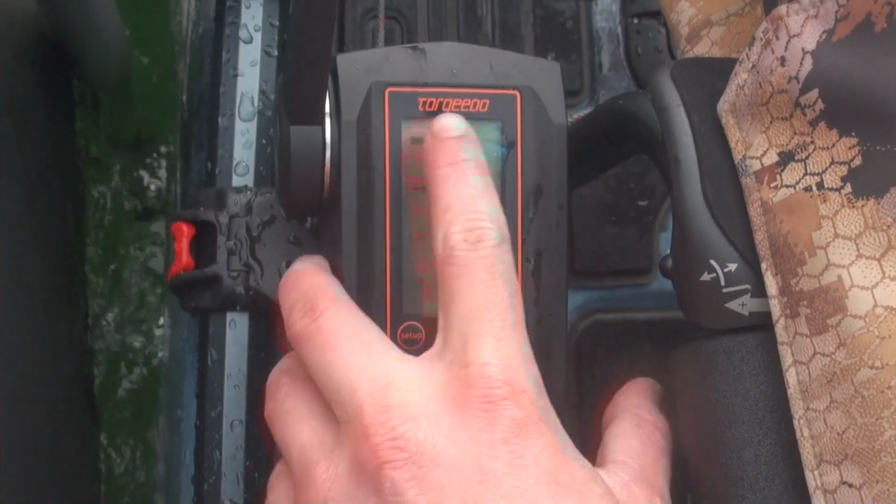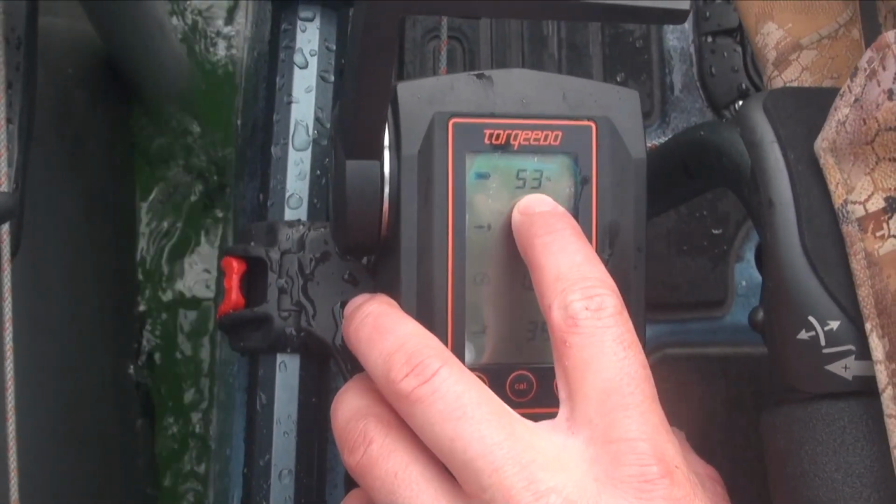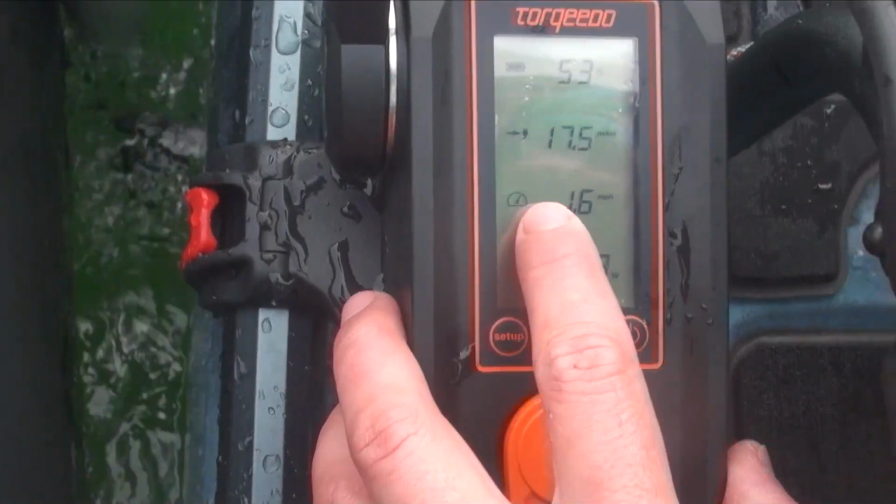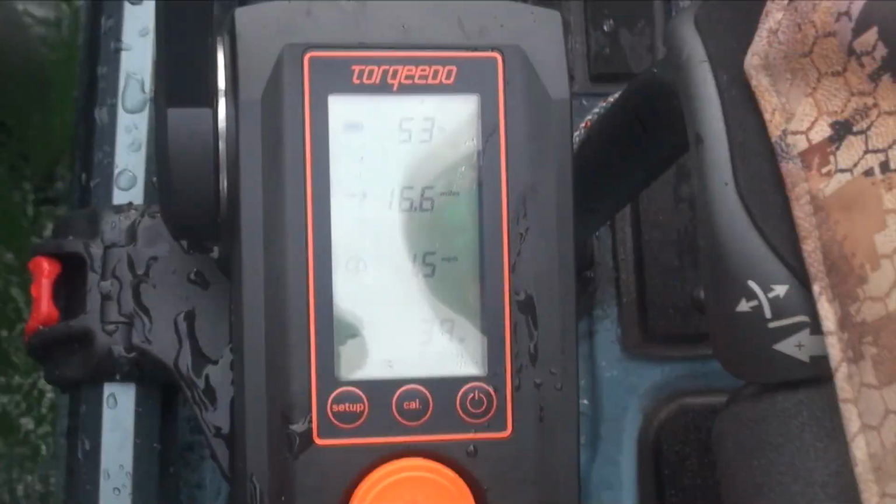The Torqeedo throttle shows us four pieces of data. The top is the battery percentage. Second is how many miles are remaining on the battery life, and the third is miles per hour. Fourth is how many watts we're using at the moment.